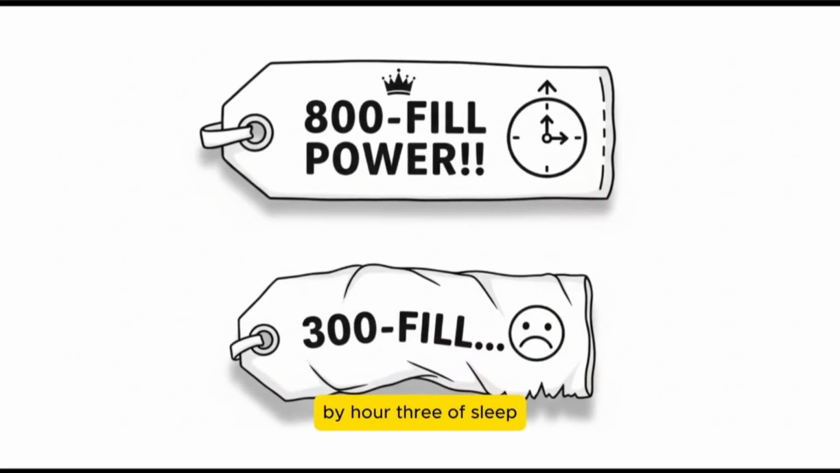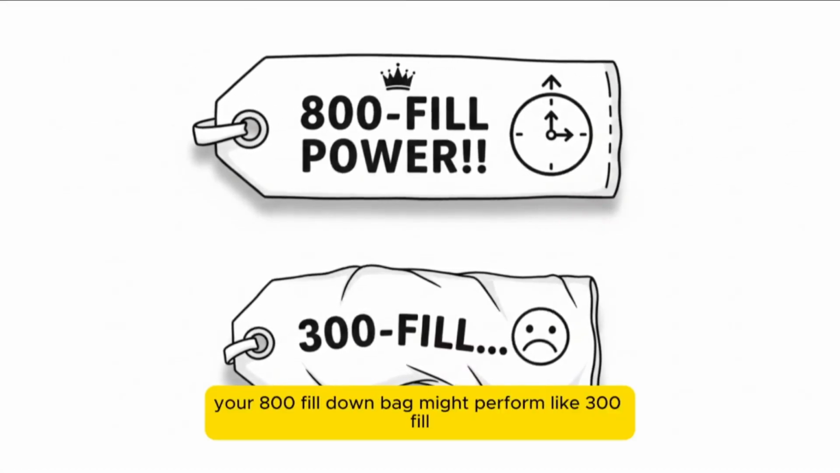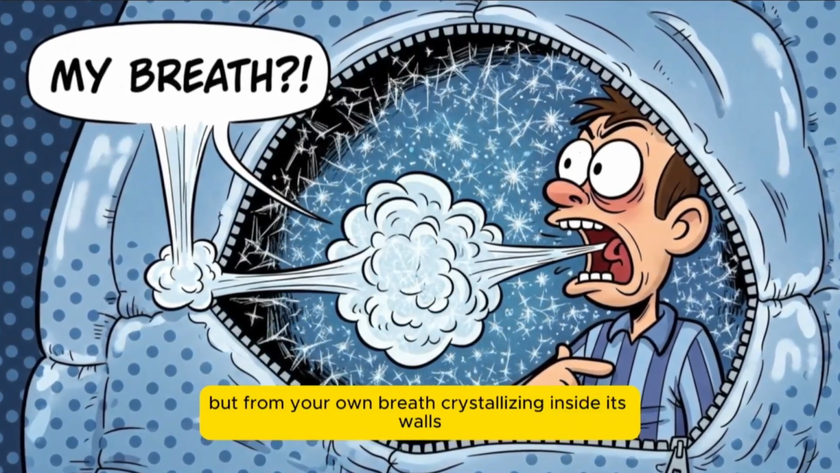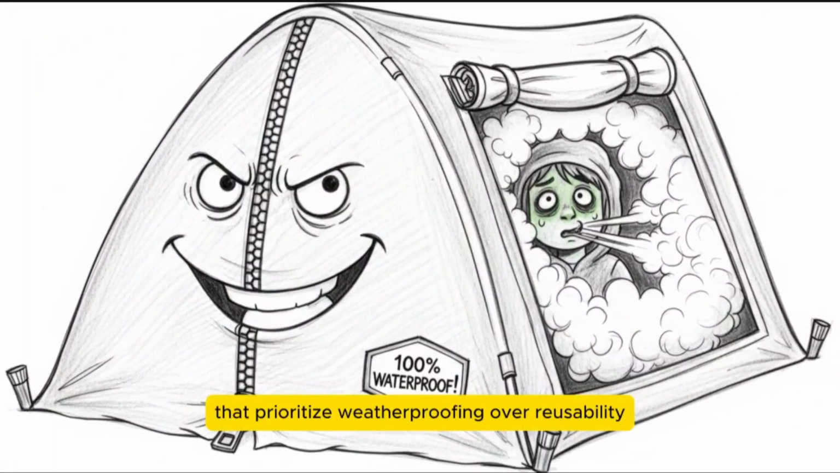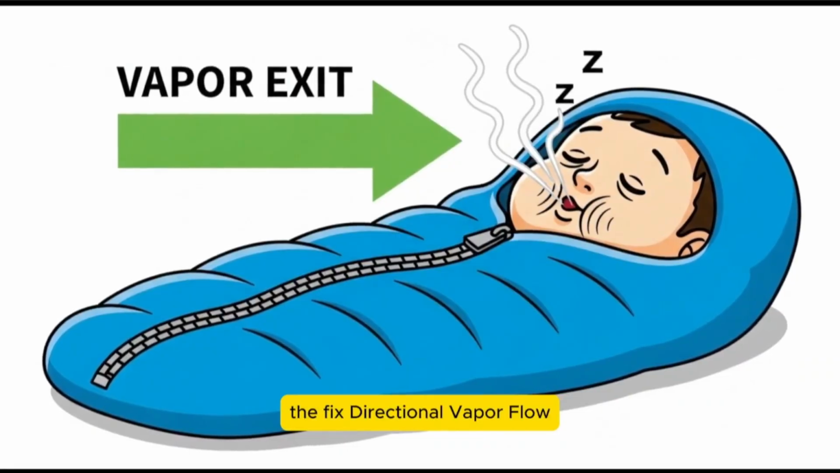By hour 3 of sleep, your 800 fill down bag might perform like 300 fill, not from cold air, but from your own breath crystallizing inside its walls. The invisible trap? Sealed shelters that prioritize weatherproofing over breathability. The fix: directional vapor flow.